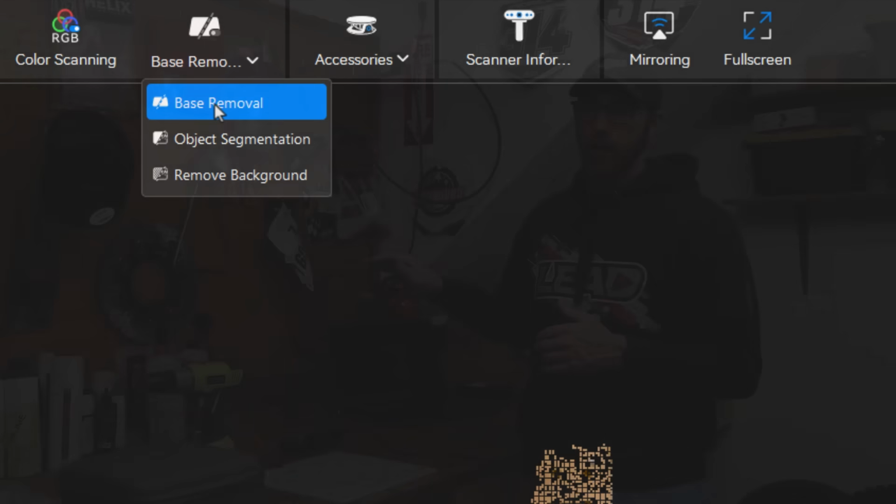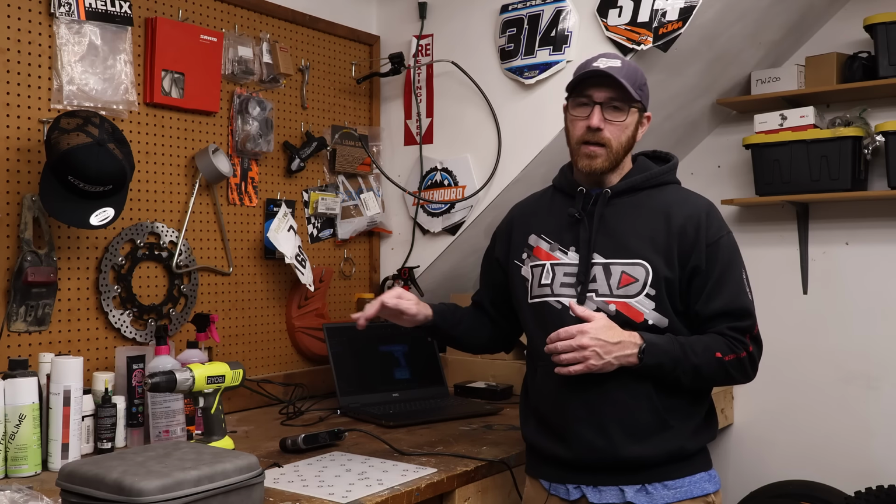I've tried it with my laptop offline, and I've tried it connected to my network, and it appears to work exactly the same in both. Revopoint have told me that it is local when I asked, because I asked these kinds of questions. And I don't have any reason to doubt that based on the performance that I've seen.